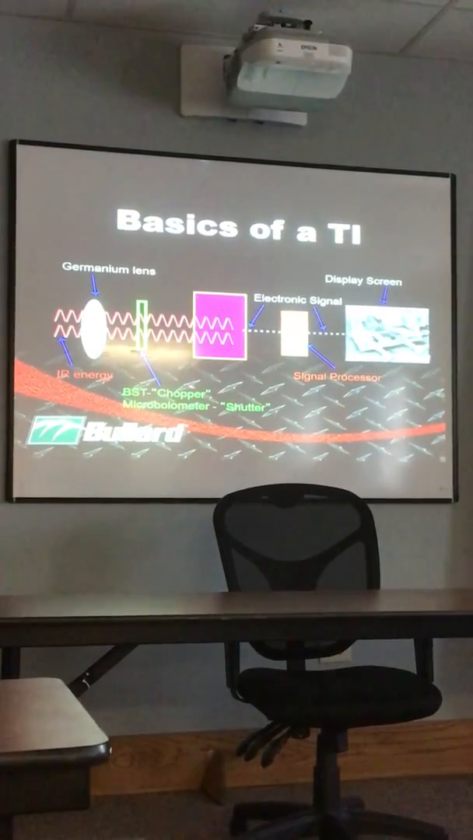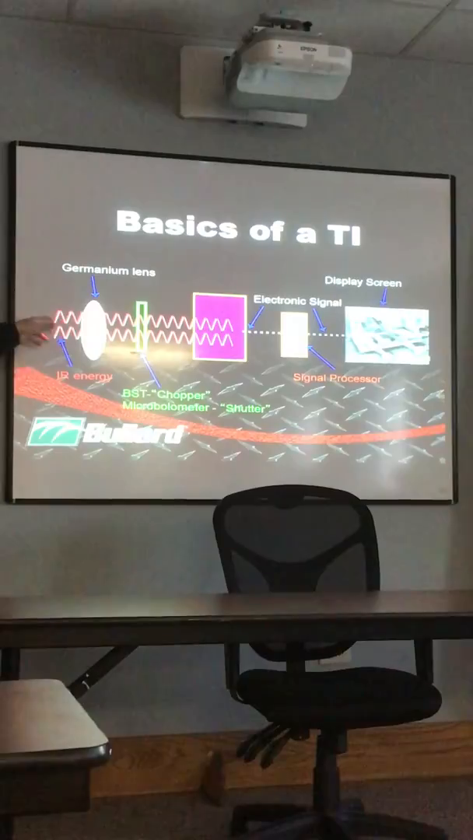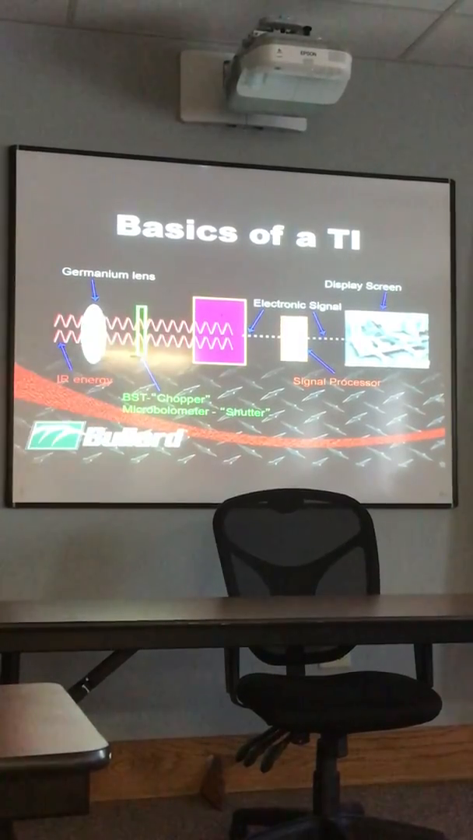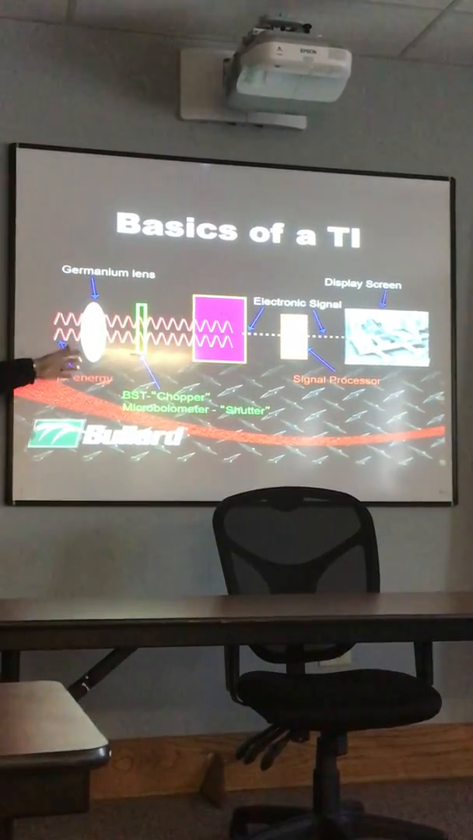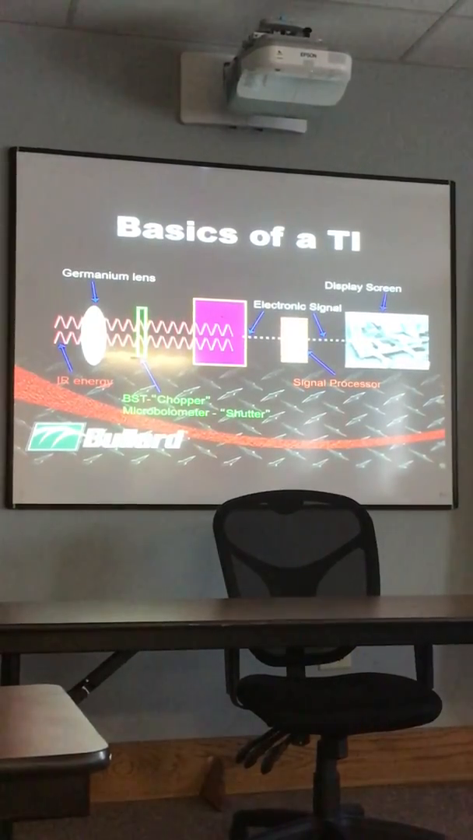The basics of a TI, so this is kind of what the thermal imager looks like inside. This line here represents the infrared radiation coming through the camera. This here would be the front of the camera. We use what's called a germanium lens in the front of the camera because we can't use a glass lens.